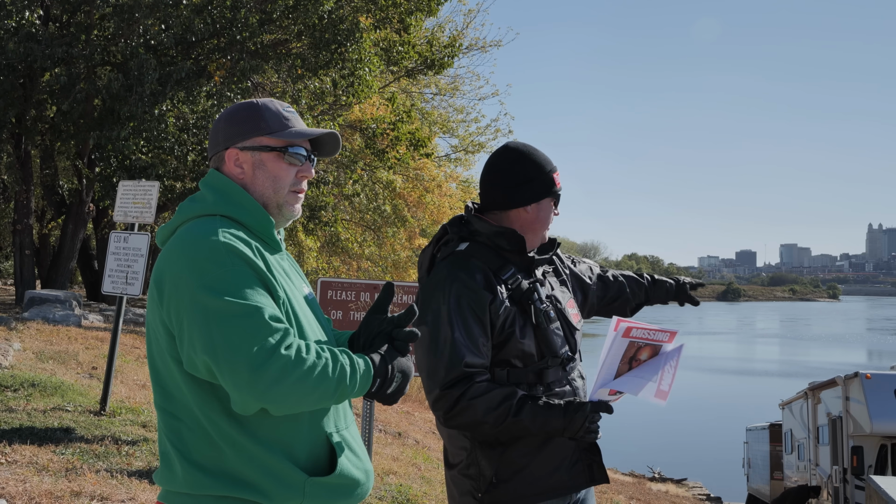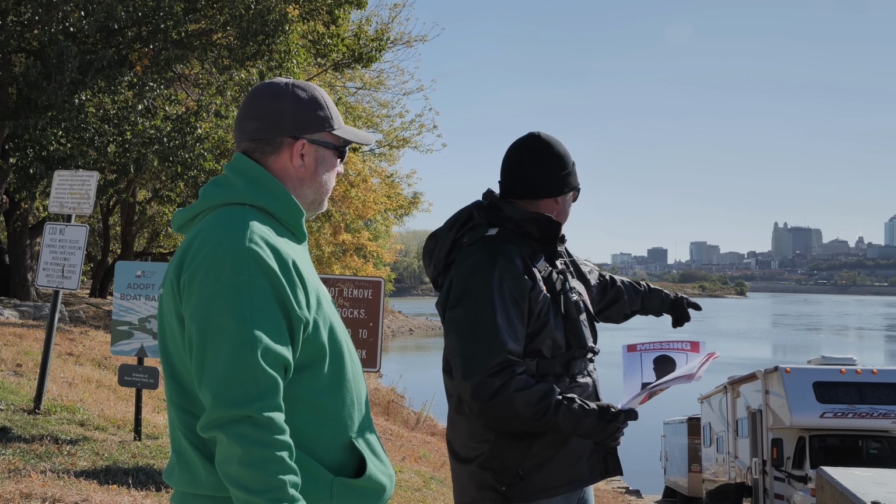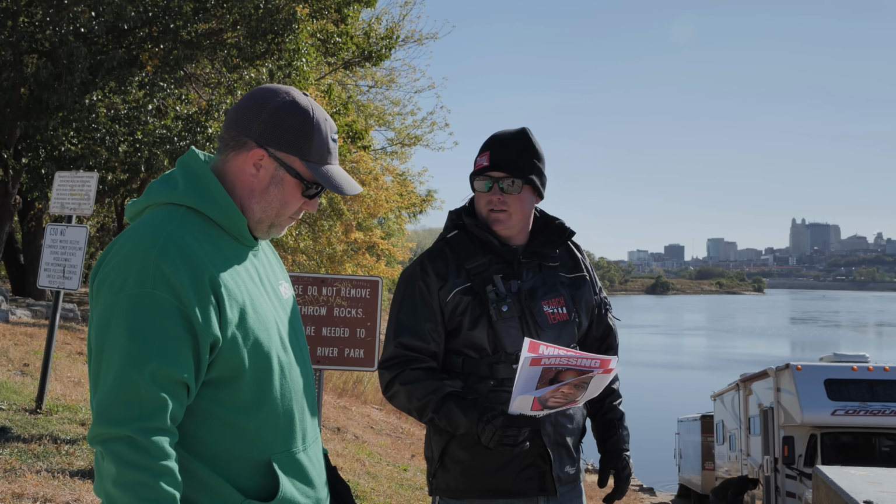Awesome, awesome. We can scan with our 2 rafts and get upstream pretty good, and then if you want to put in here, we can then jump in with you and we'll go downstream on the Missouri. Sounds good, man. Cool.